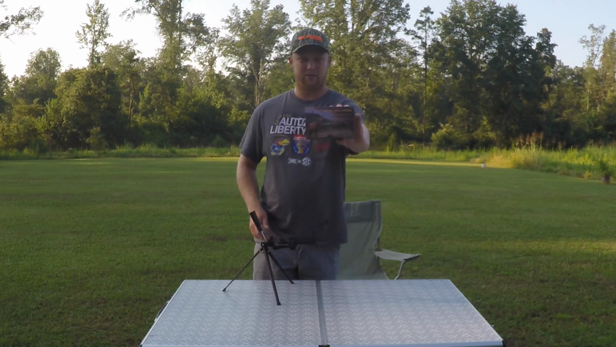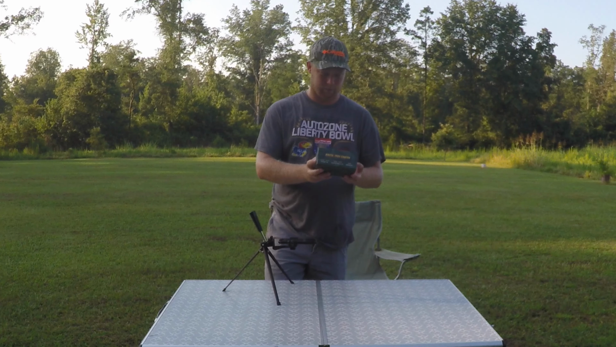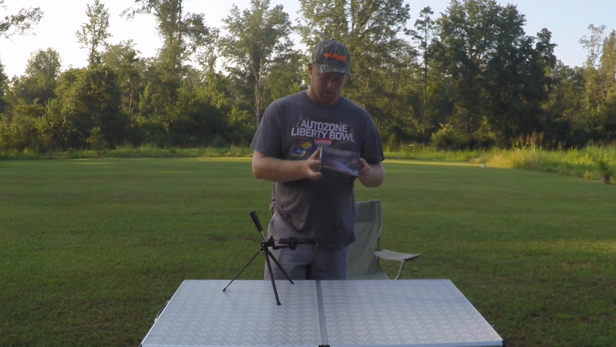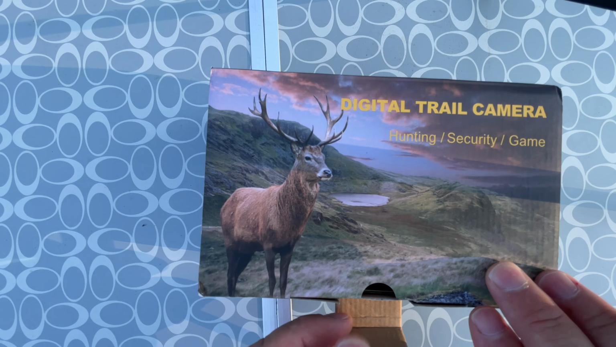It's in this cheesy little box. It's got, I don't know if that's a red stag or an elk on the front of it there. So anyways, without further ado, let's open this thing up and see what's in the package.